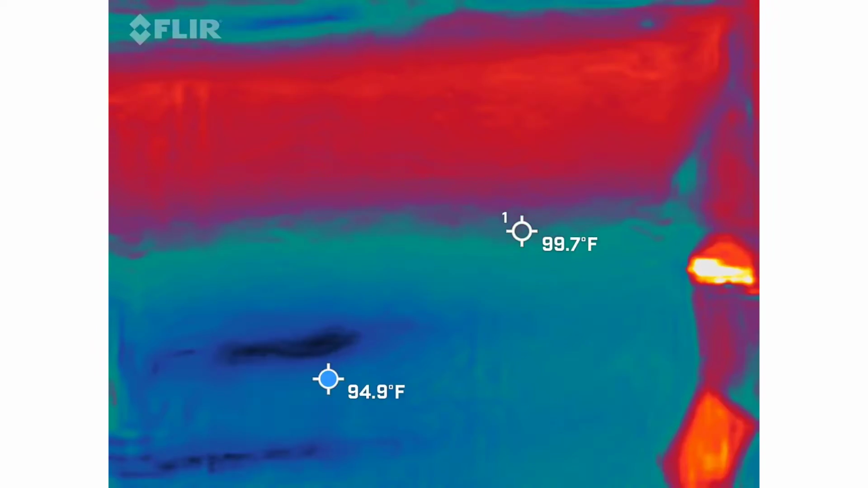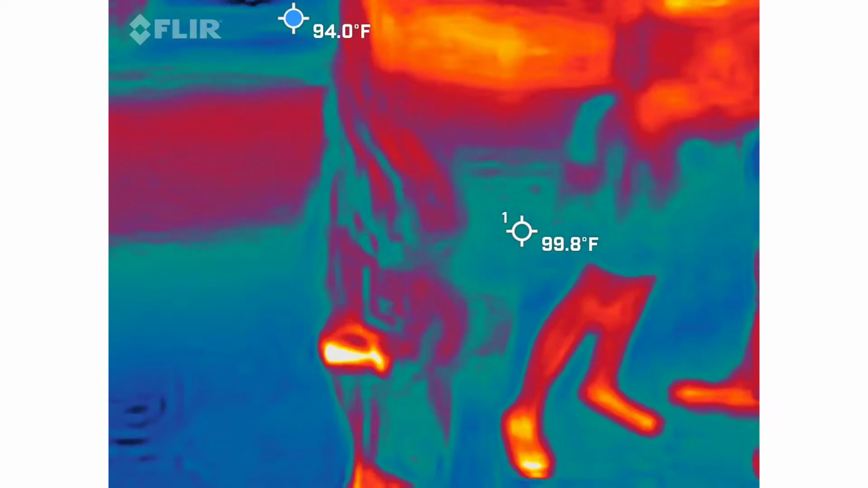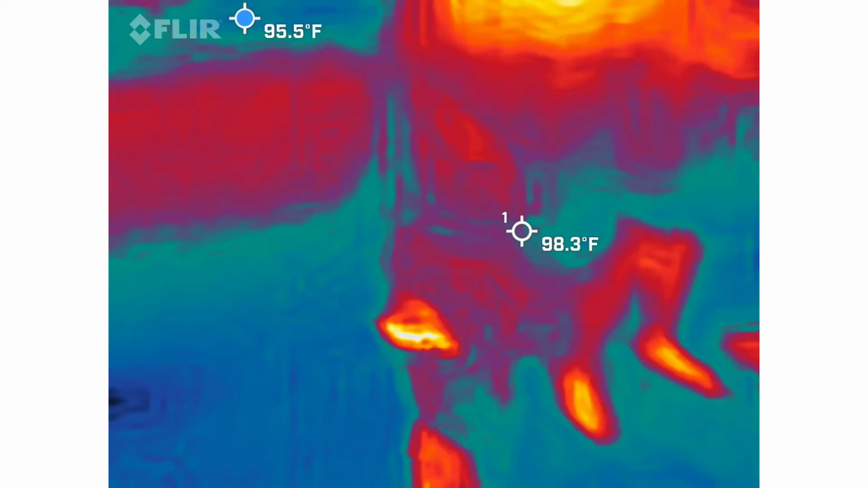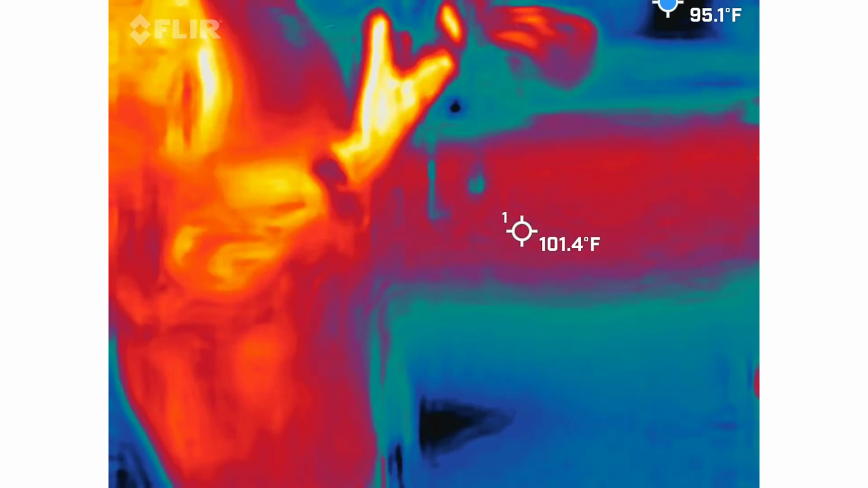Have you ever used an S-Box before? This style? Okay, so your volume is a wheel at the top. I'm just going to turn it all the way down. So kind of get used to that.